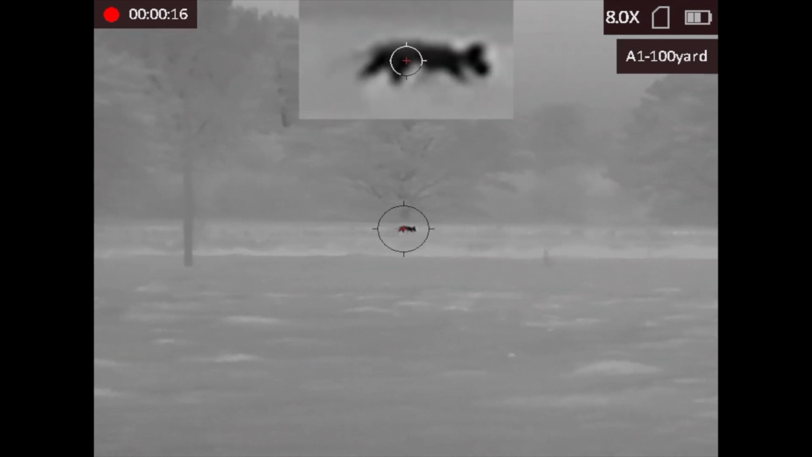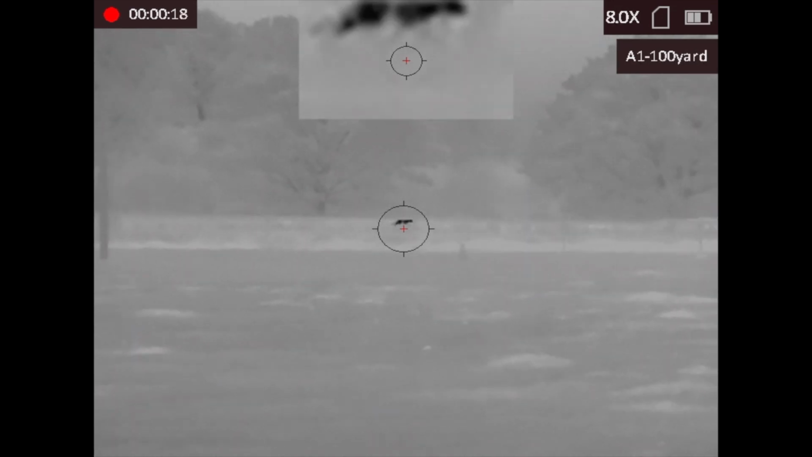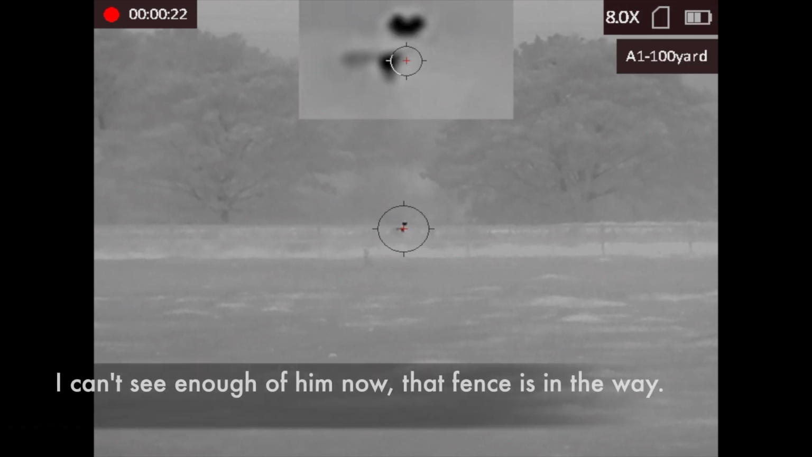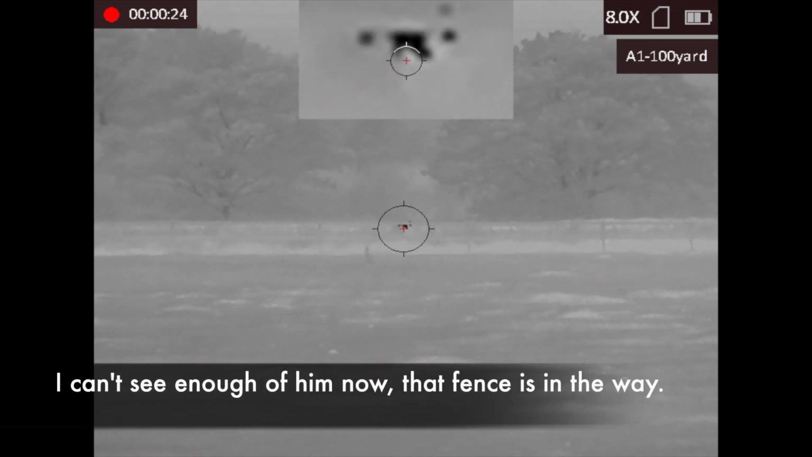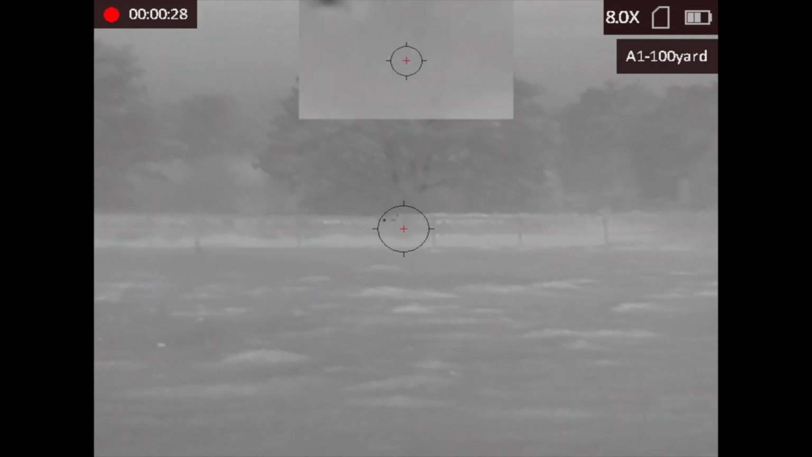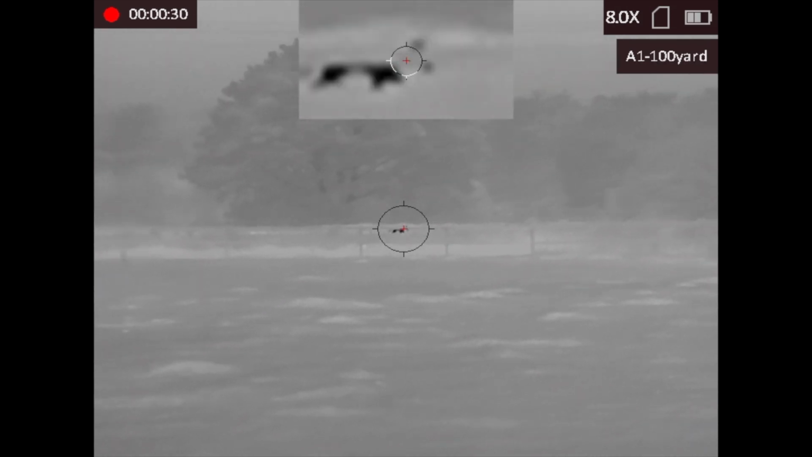We did see a couple of the others, including this one here, which when it did finally stop, sod's law, it had the fence in the way. I rediscovered my patience and my sense, so I decided to let that one live another day.